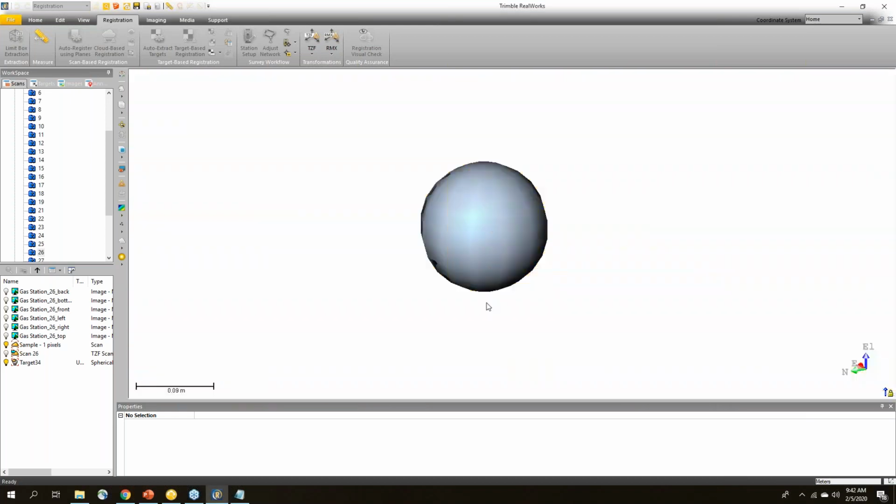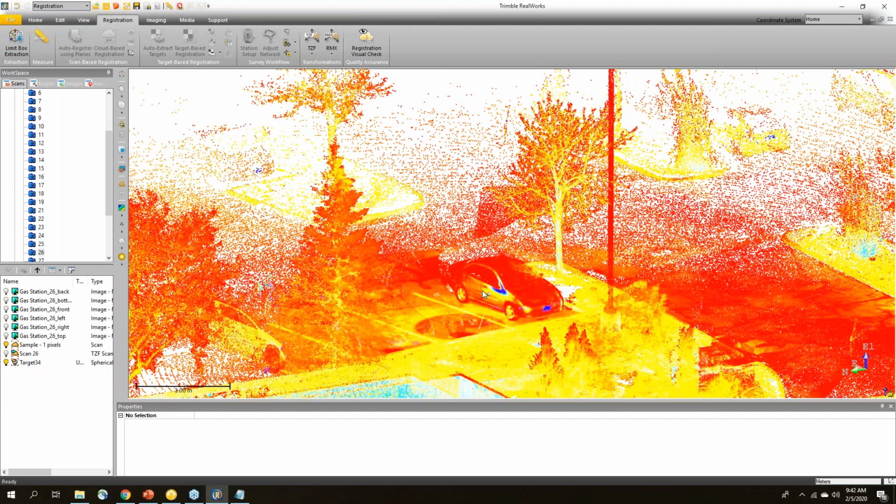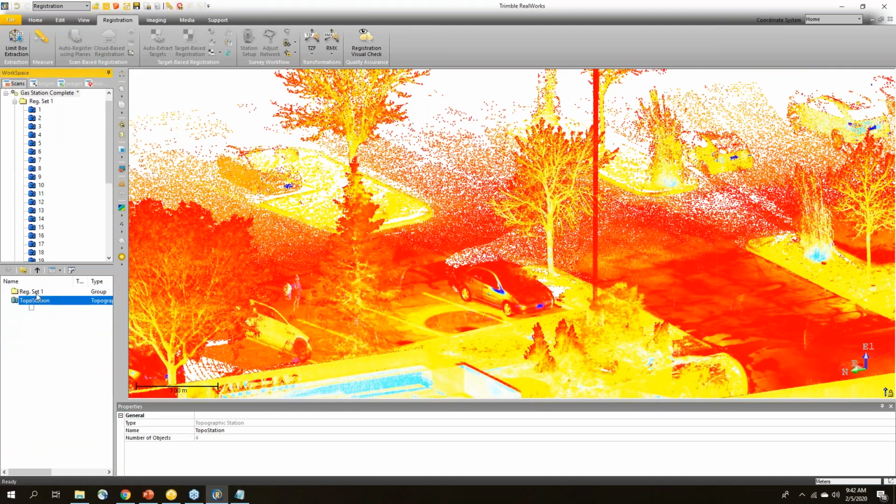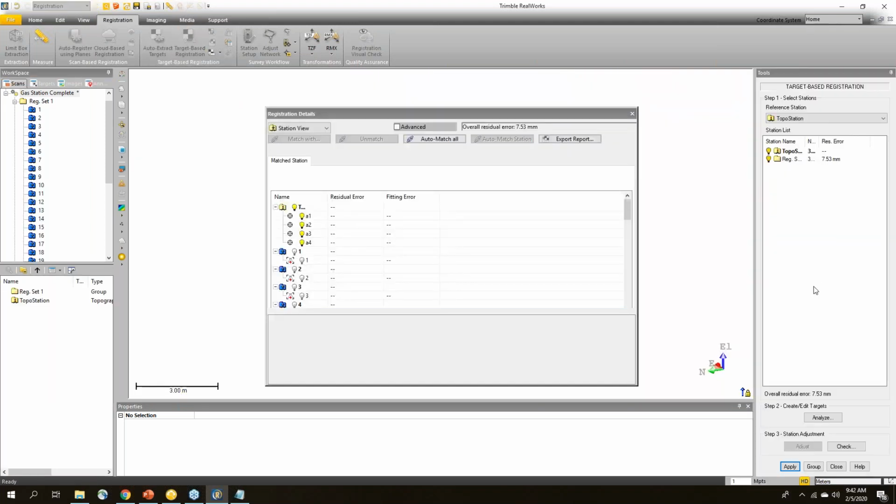Okay, so I've extracted targets. Now the next thing that I want to do is go to a target-based registration. So now I've got targets extracted in the project. I've got my control file. I'm just going to go to target-based registration, and I'm just going to run auto match all. It's gone through and matched the targets that it found to the control.